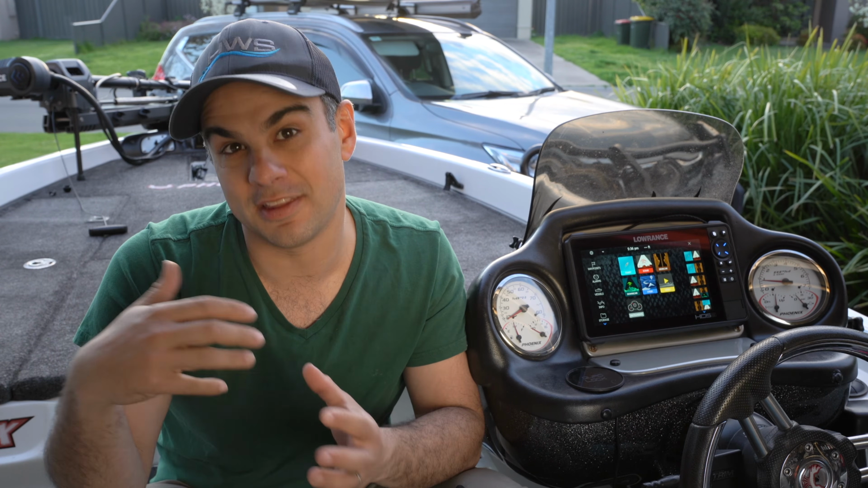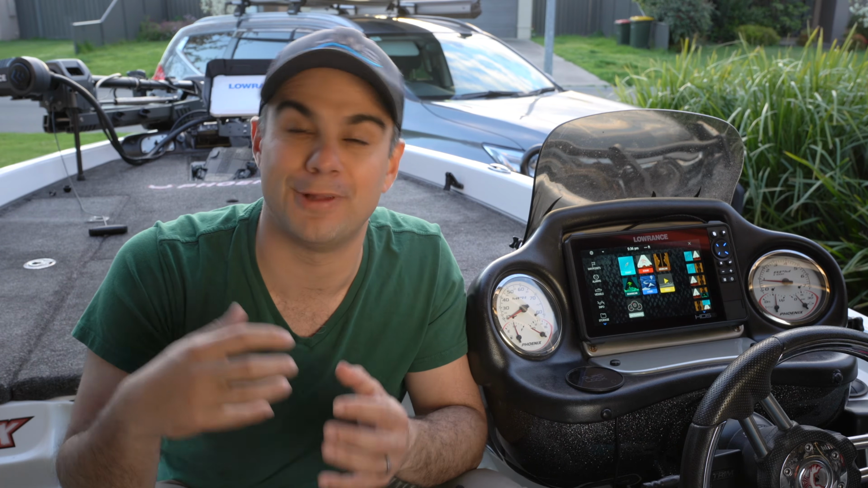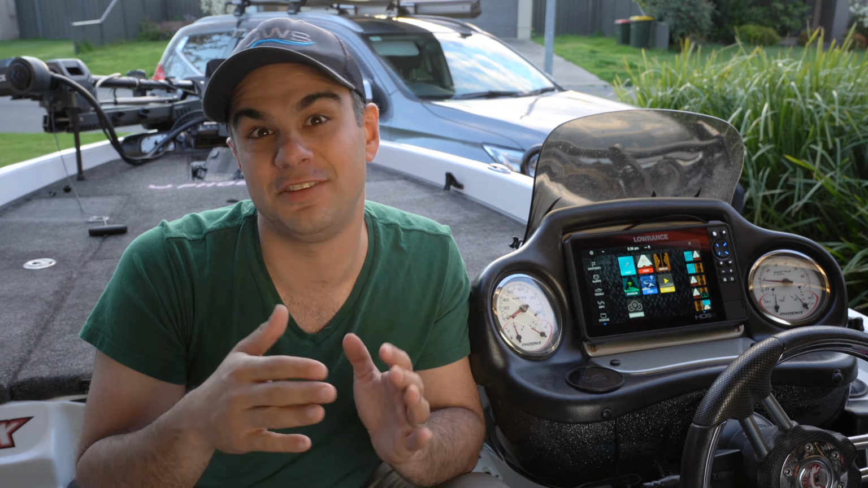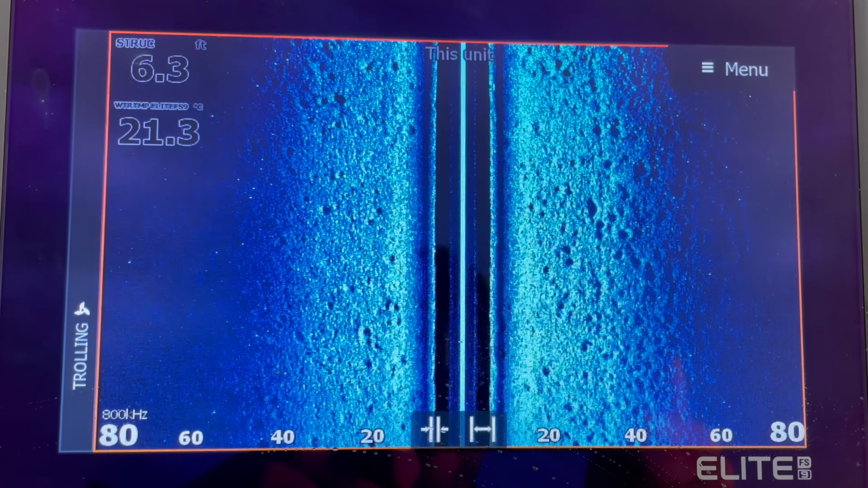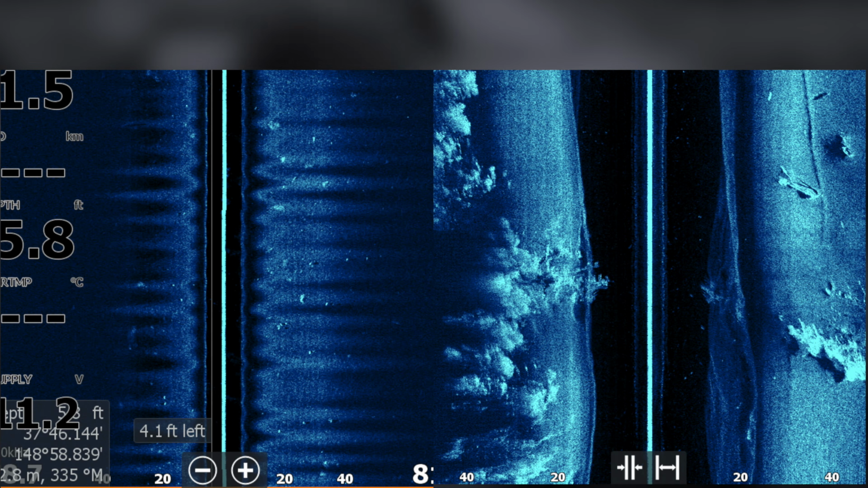The first is that the processor is a little bit faster and the unit itself is a little bit more powerful and quicker. The second is that the image that you get out of a HDS Live is better and more crisp than the Elite FS. If I put this image up here, you'll be able to see that the Elite FS is just a little bit more blocky and arcadey, if you like. The HDS Live's image is a little bit more natural and a bit more real time and maybe real life, if you like.